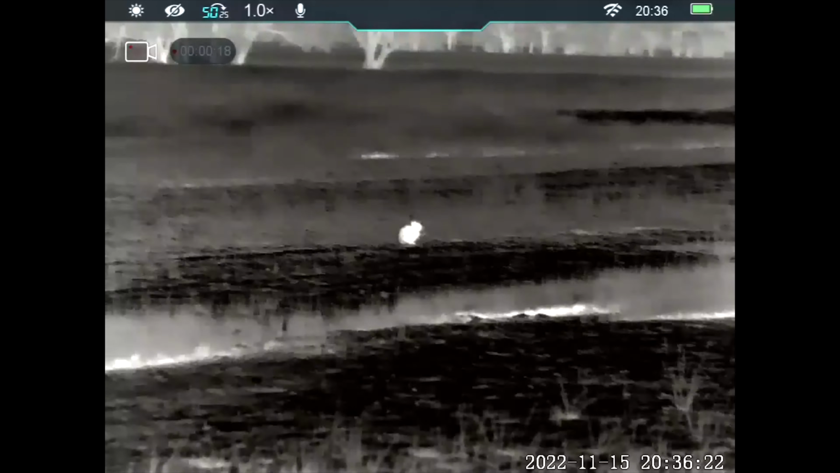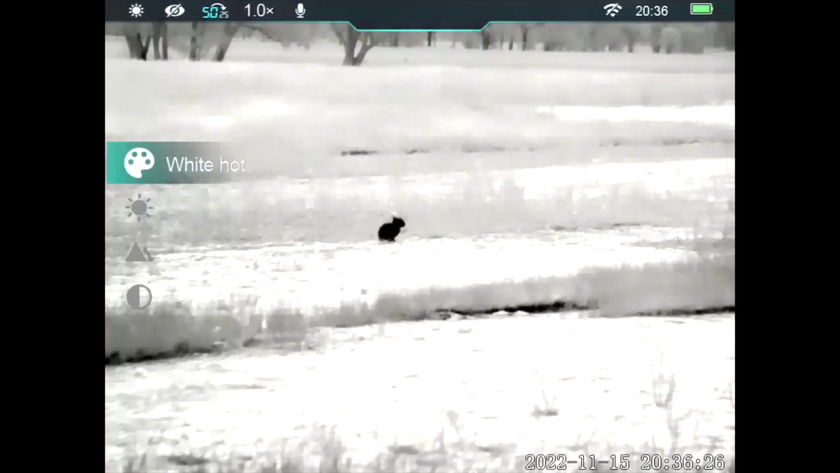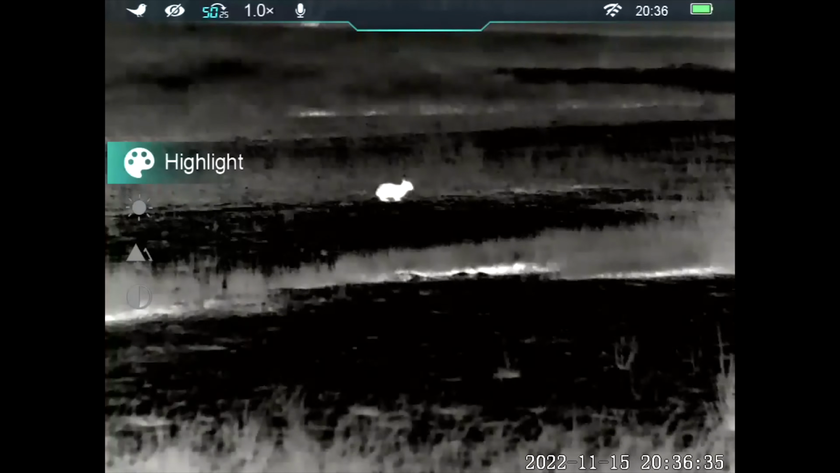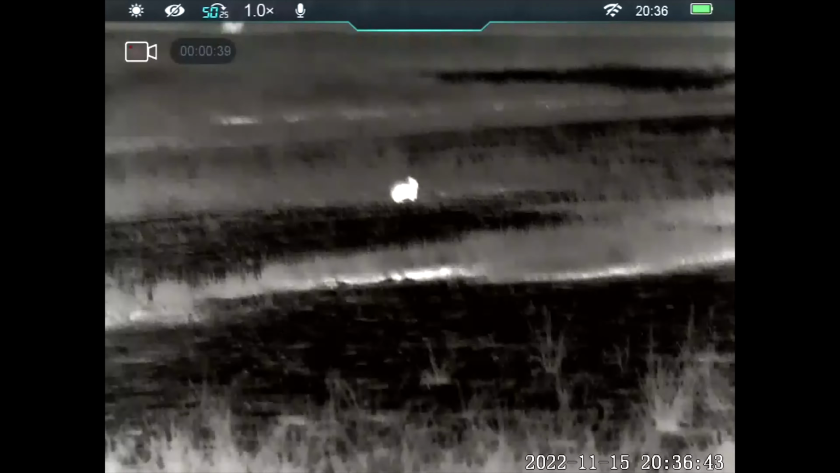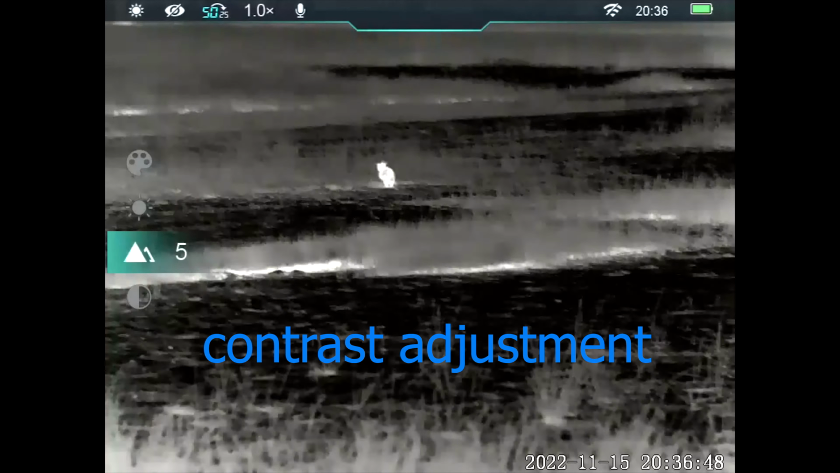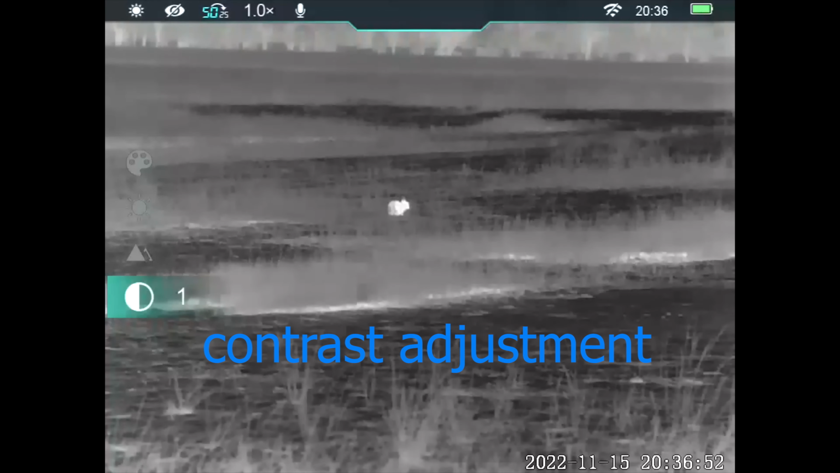It's also got digital magnification. Detection range: on the 25mm, it's 1298 metres for a person-sized target and 2596 metres for a person-sized target on the 50mm lens. It has 1 to 4 electronic zoom, 20mm exit pupil distance. The diopter's dialable, it's very nice, you can get a very clear picture on that. It's an AMOLED display with a resolution of 1440 by 1080. It's lithium-ion battery packs of 4,400 milliamp hour.